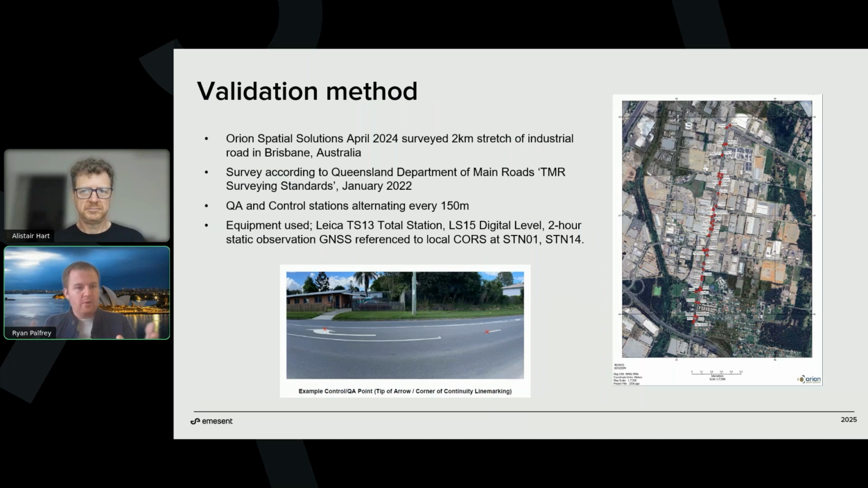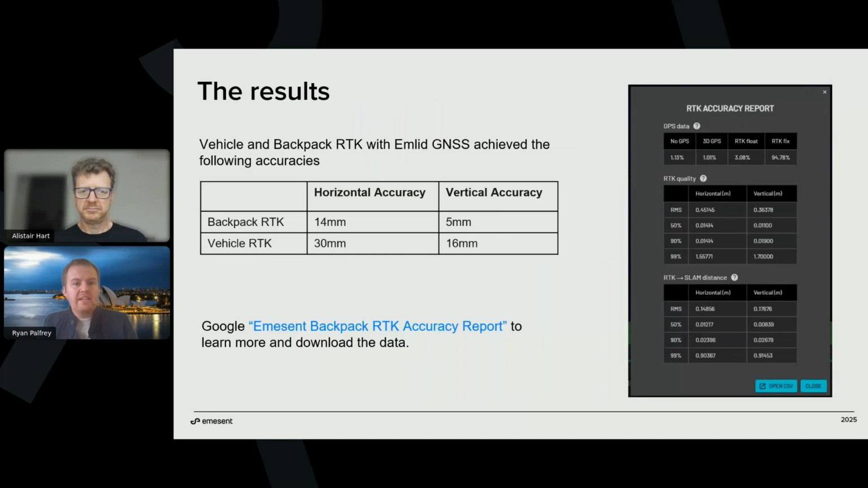So we went up and back with both the backpack and the vehicle. We then processed the data in our software Aura, and then we passed it off to Orion Spatial to do the accuracy validation and create a report. And so these are the results that they gave us. You can Google Emesent Backpack RTK Accuracy Report to go onto our website and just put in your name and email address, and you can download it.